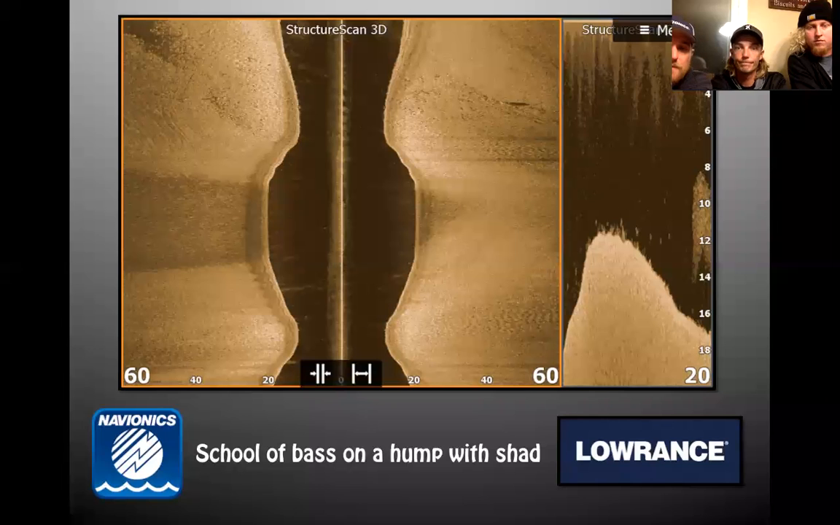Looks a lot like a river ledge. It does. It is. I don't remember where this one's from. It definitely does. I've seen shots like this from places like Guntersville and Kentucky, same thing, but maybe put it at 40 feet. And it's the exact same deal as what you got going on. Look at that shell too. Oh, definitely.